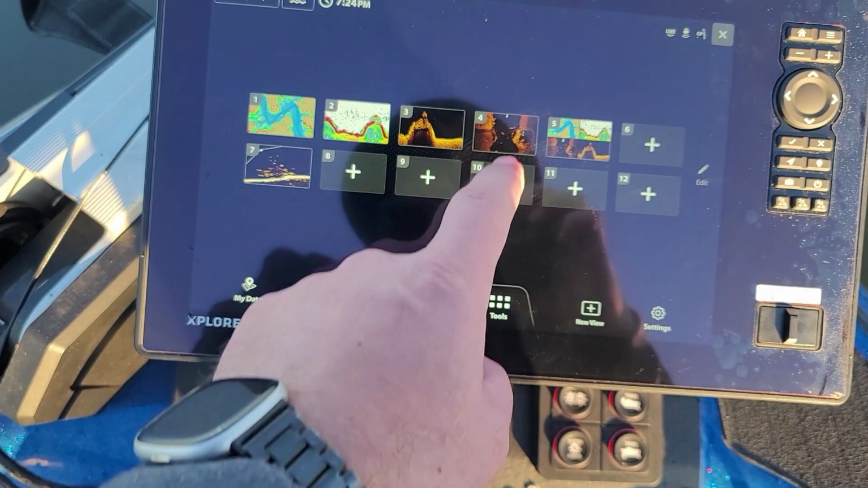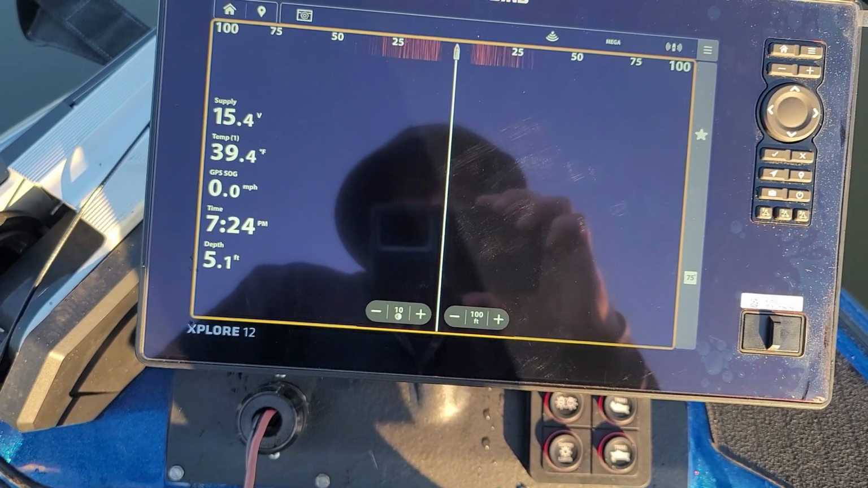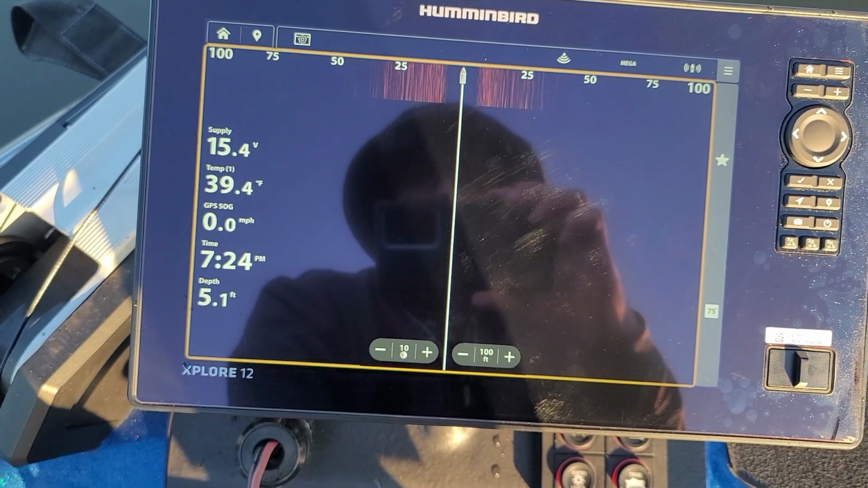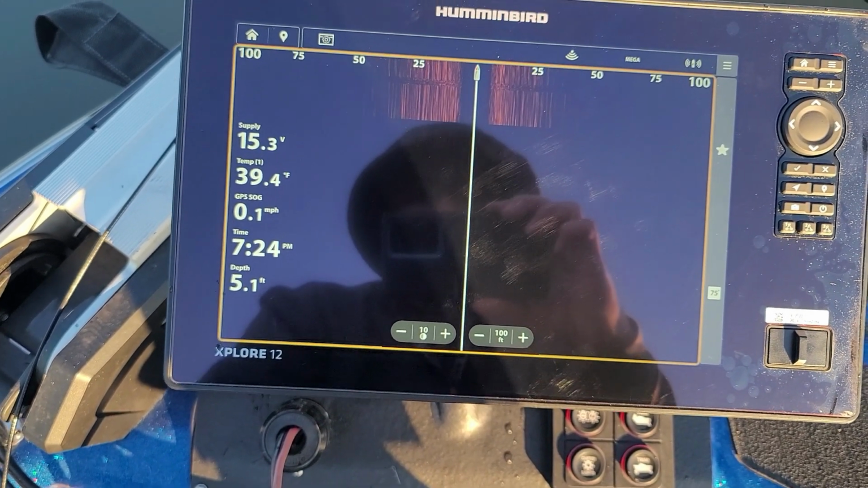So we'll go back home and go side imaging. I am using the factory transducer. I haven't did any settings on it. So right now we're just holding still, we're not moving. That's why it's just streaking like that, and plus I haven't did any settings.